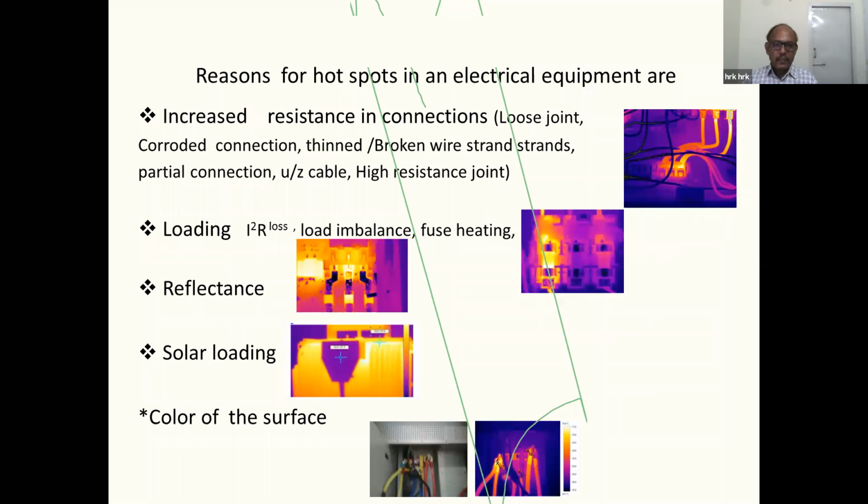We use thermography extensively for electrical system monitoring. Some of the reasons that lead to temperature rise in electrical systems are loose joints, corroded, thinner or broken wires, not properly connected, undersized cable, high resistance joints.